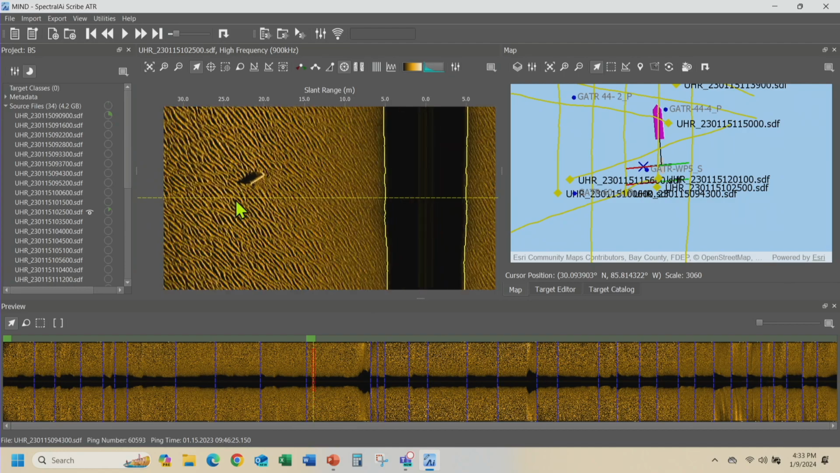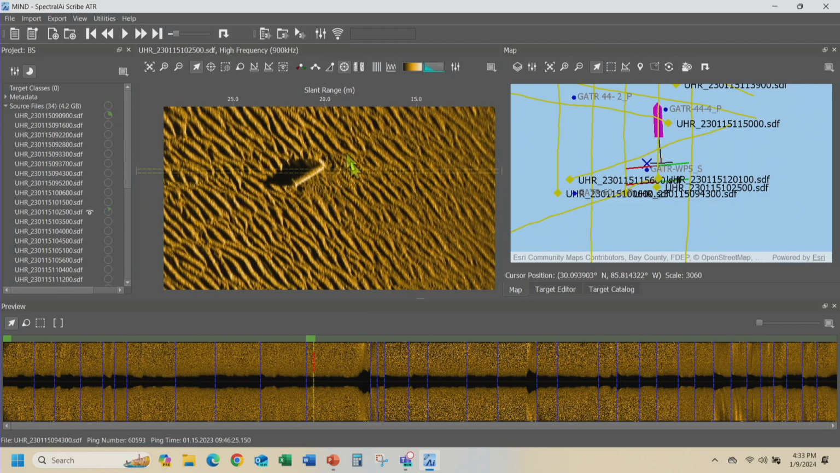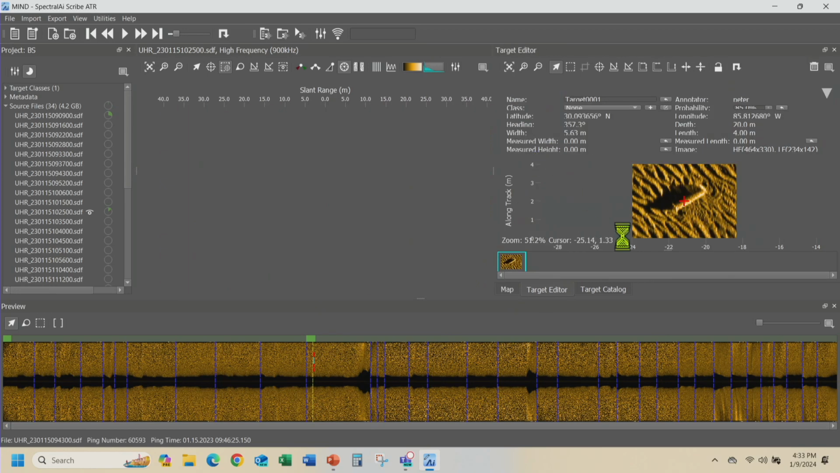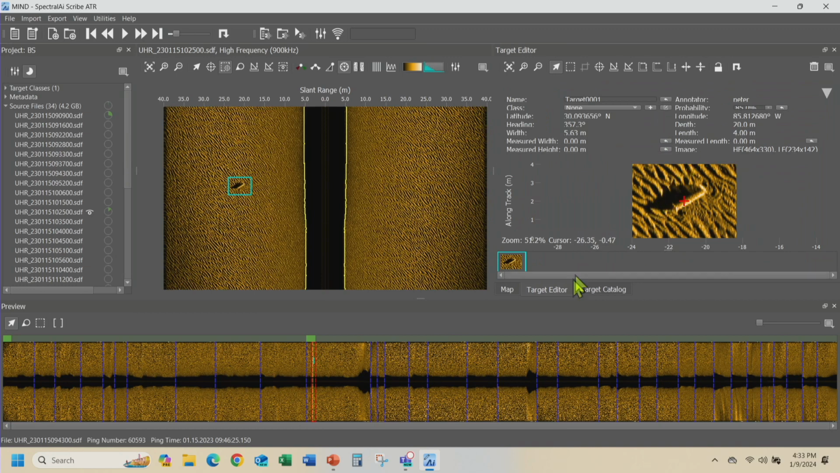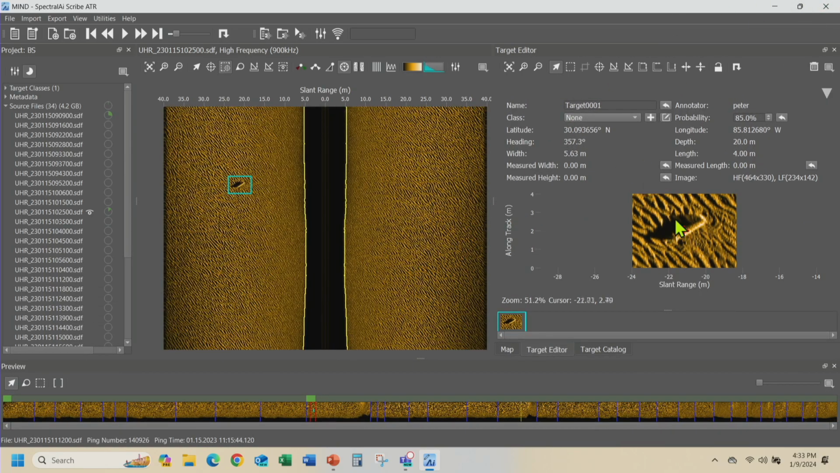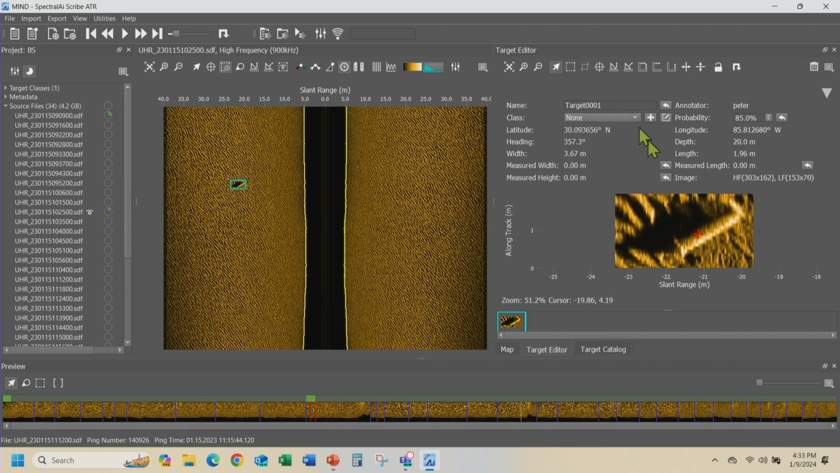So again, one of the things that I'm going to do is just do a couple of targets. So I'm just going to target this particular object over here. So it's created a target, and let me make this a little bit smaller. Bear with me a second. Yeah, there we go. So I want to just zoom in a little bit on that target. I'm going to crop in there a little bit more. I just want to collect the shadow and the actual target. That's important for automatic target recognition. So I'm going to just crop that. So now it's zoomed in a little bit.